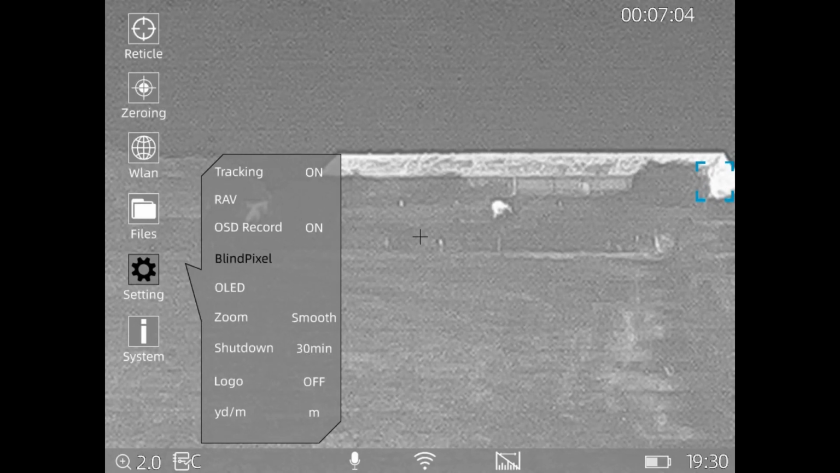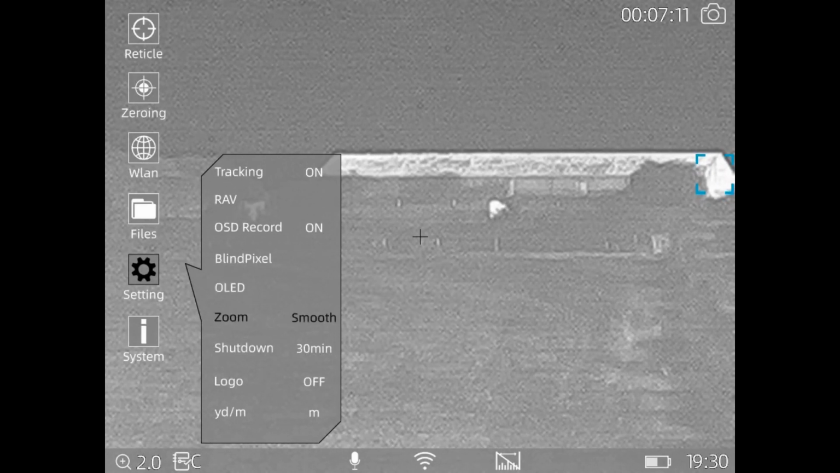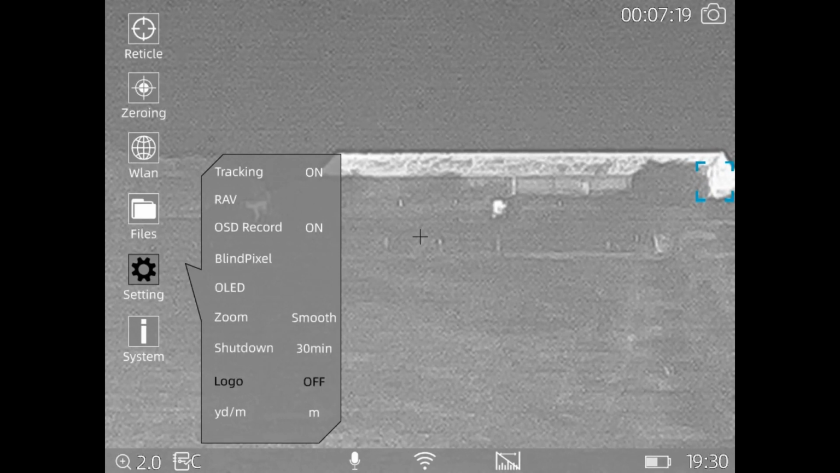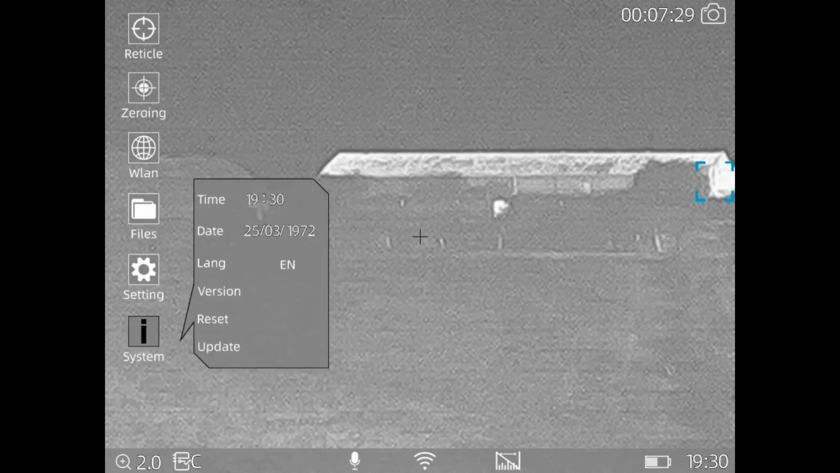Blind pixel repair, you've got the OLED screen, what you're looking at now. You can change the settings on that. The zoom function can be down to smooth or rapid. I like it to be smooth. Shutdown is 30 minutes so that you don't waste the battery. And then you can choose, if you so wish, to turn the logo off, so you've got no Thermtec logo, you literally just have a clear screen. It's up to you. So come out of that, and there's your yards and meters obviously as well. You've got your system information there.